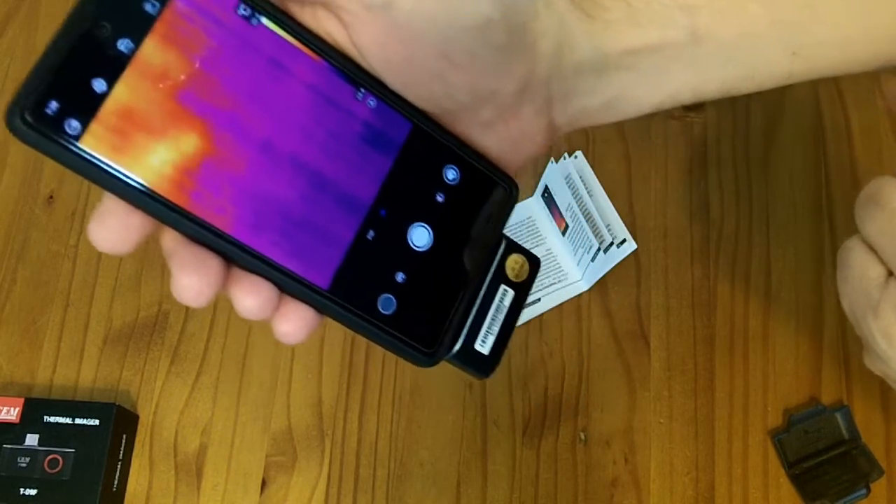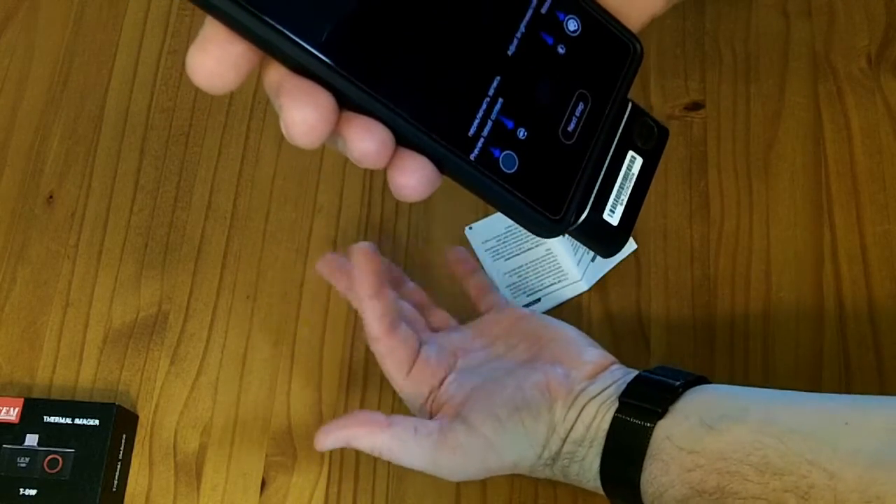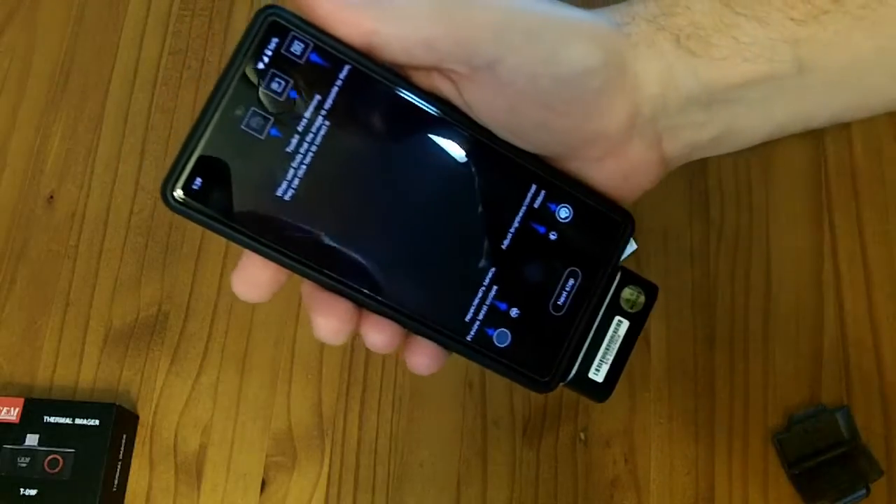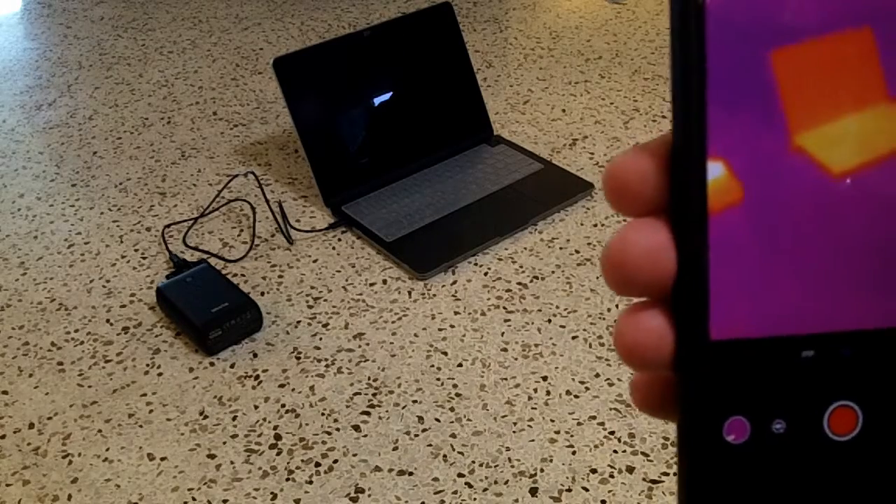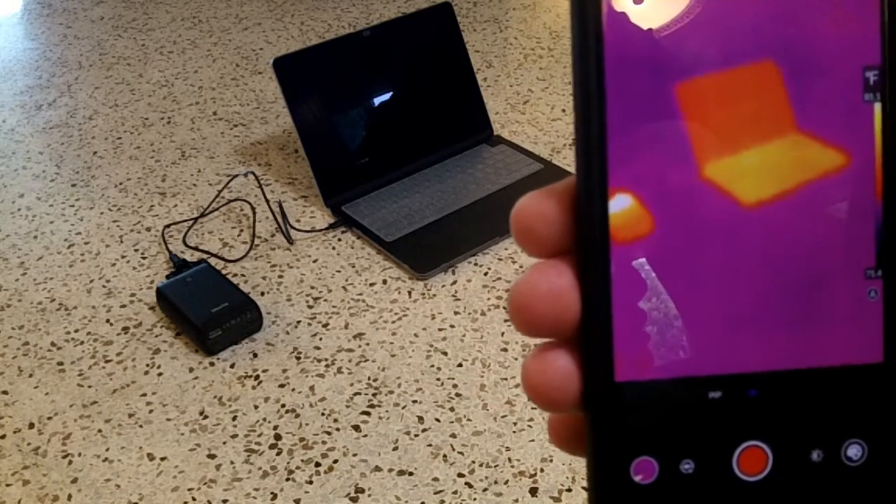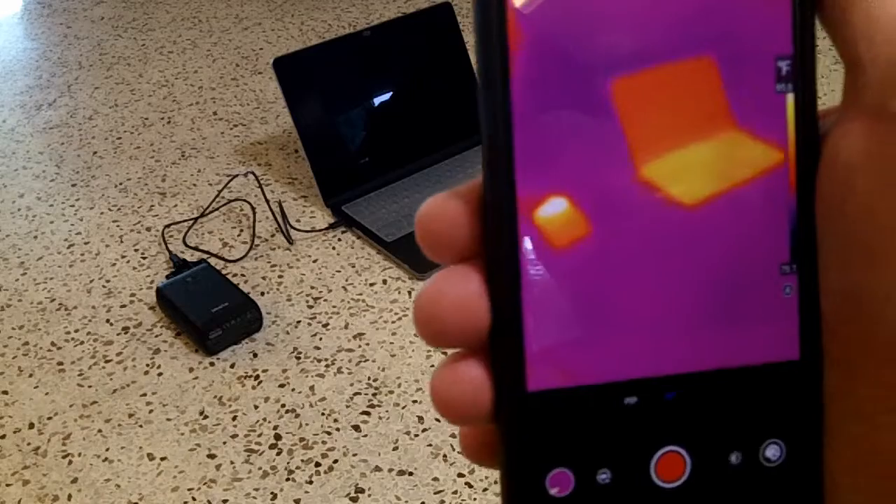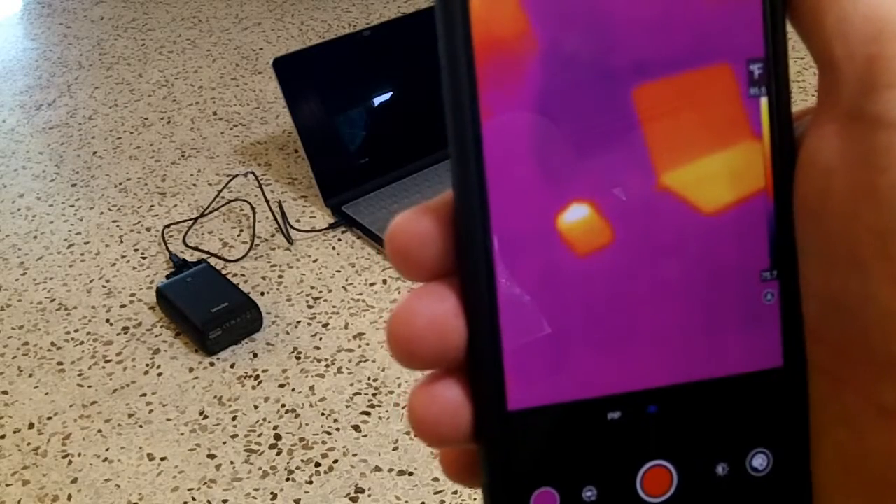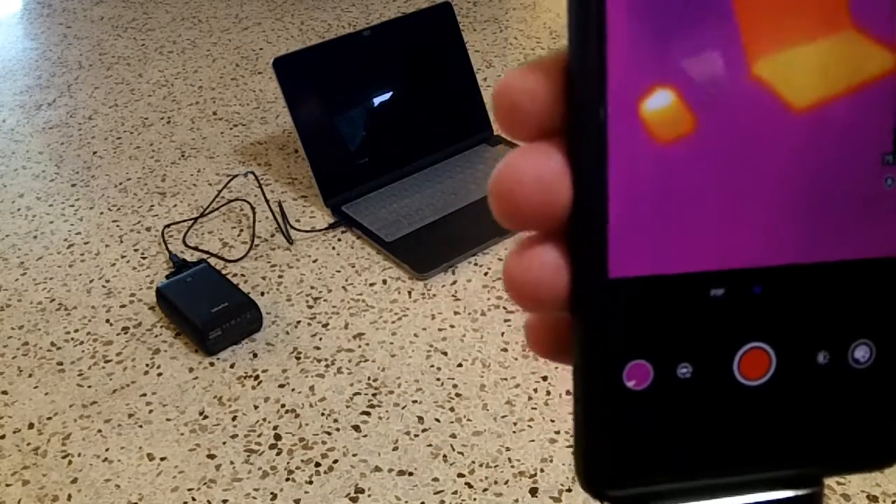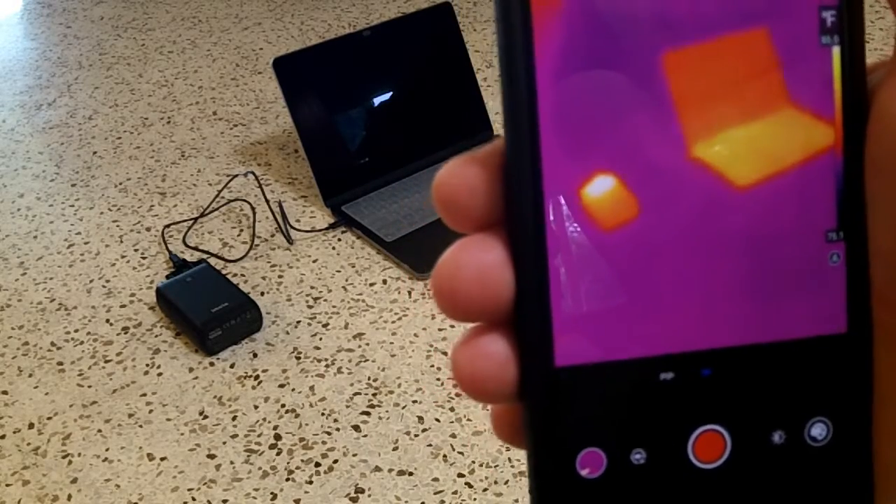I hear some clicking noises, and I am getting what looks like a thermal image now. Excellent. And now it's trying to show me how to use the app. Okay, so I have this thing working, and you can clearly see there is the laptop when I have the CPU going at 100% right now, so the laptop's pretty warm. And here is this power bank that I have plugged into the laptop that's charging it up. And so yes, you can definitely see the hot spots in an area.